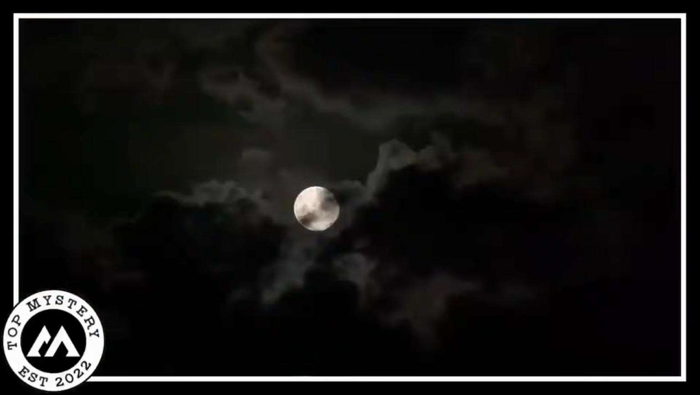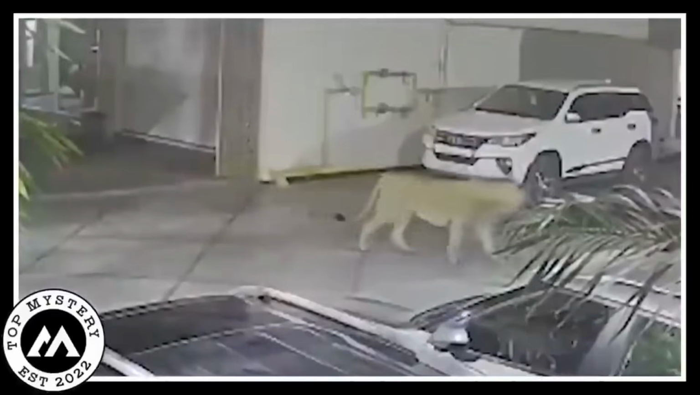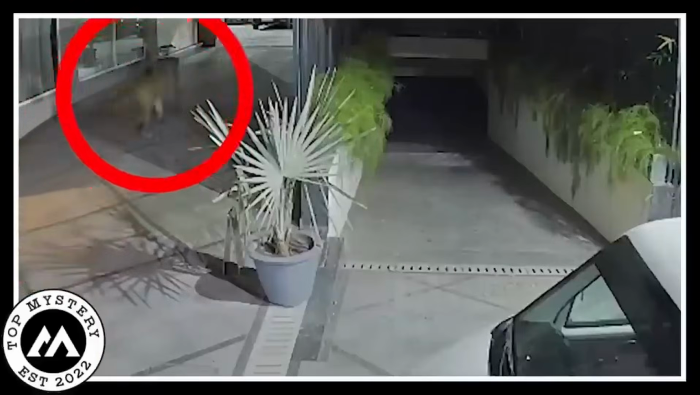One dark night, a wild lion made an unexpected appearance at a fancy 5-star hotel. The whole adventure was caught on CCTV. The curious animal casually rambled into the luxurious lobby, its majestic mane catching the dim light. The vacated surroundings added a creepy touch to the scene as the lion explored the opulent halls and rooms.